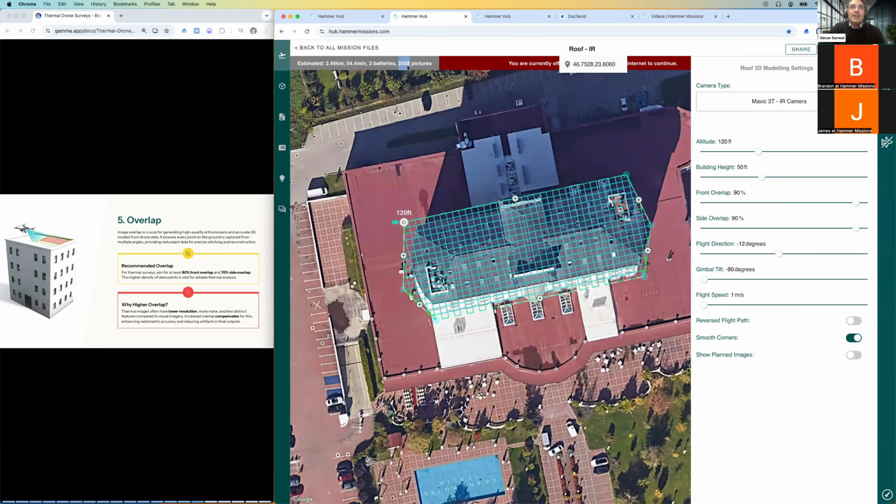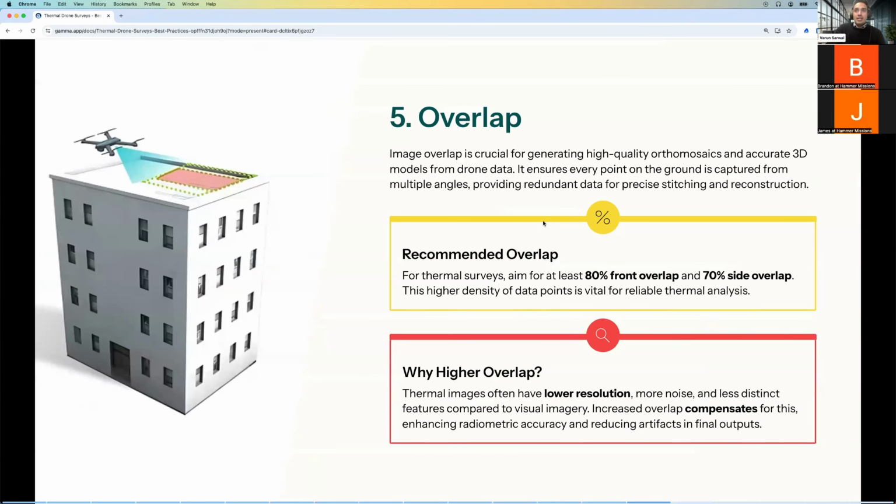And at that point that is just too many photos, and it's more flight time and more photographs than we need. So essentially there's a balance there. And at 80%, we're looking fine. And maybe that's fine for this particular structure. What we have to understand is that if you have a really large roof, maybe those values need to come down, so you have a good balance between overlap and the area that you're looking to capture. So overlap's really critical for thermal drone surveys. It's always worth double checking what overlap you'll be getting.